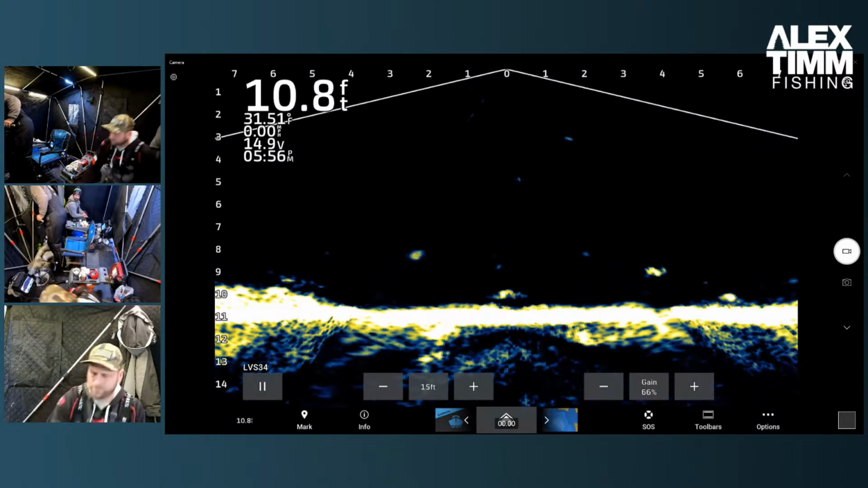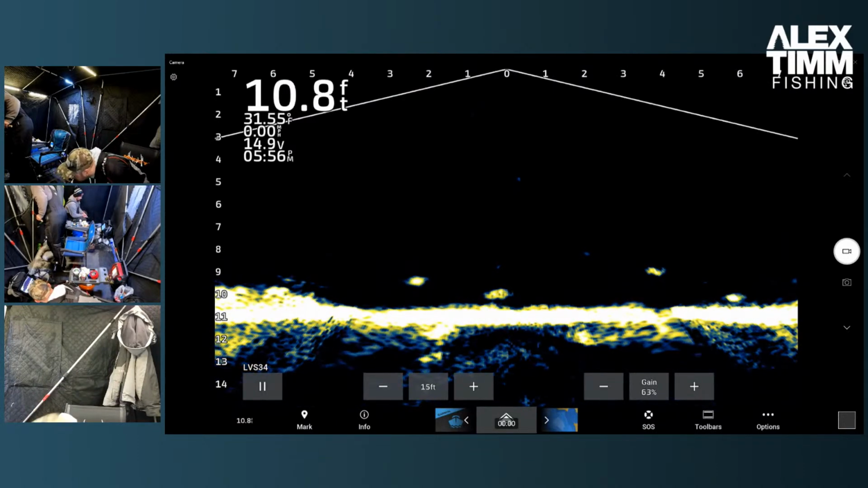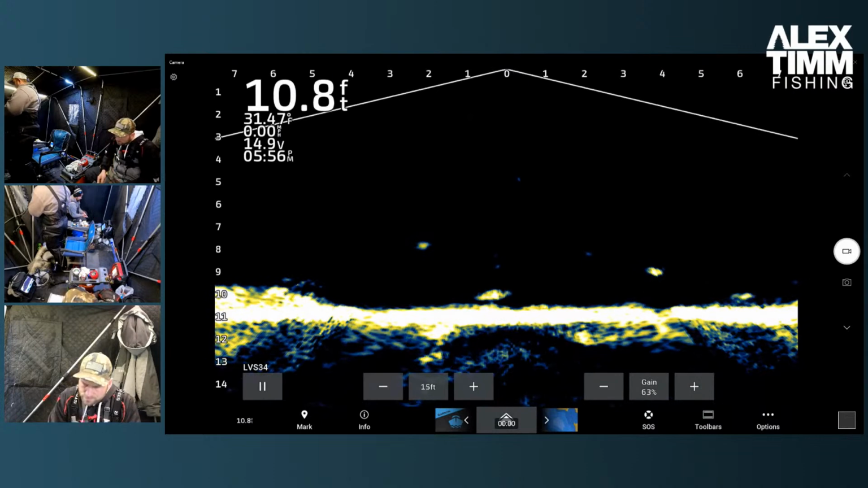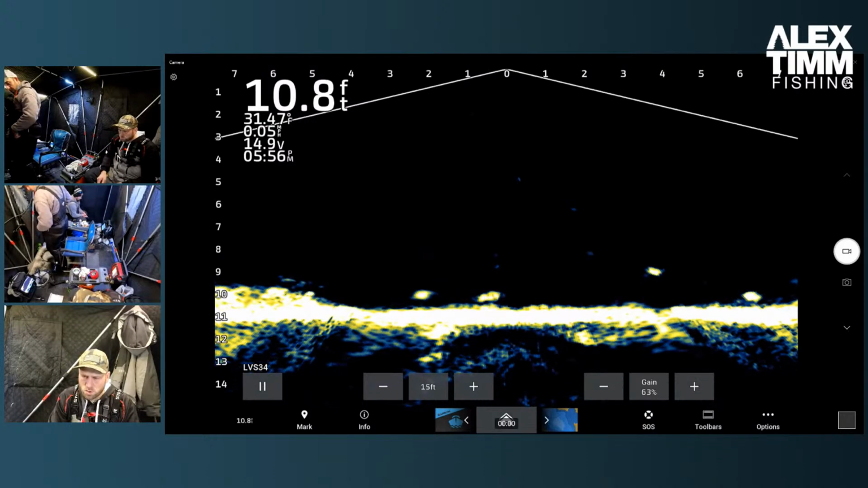Done. We could rock this for a little bit. Turn our gain down just a tad. This is Floodlight. This fish on the bottom is just slowly coming over. See if we can get him to bite.